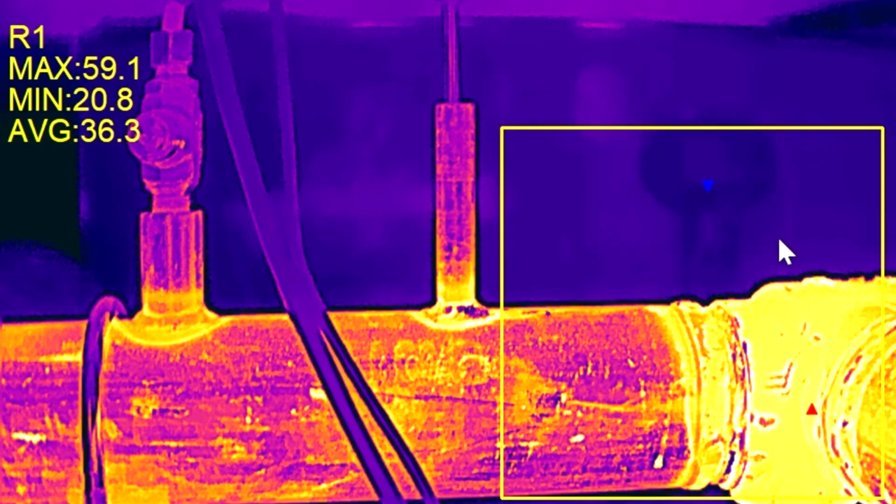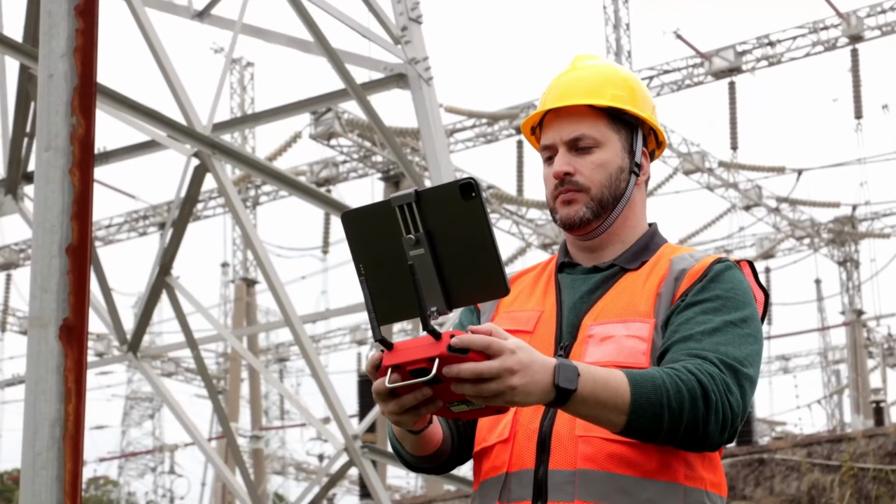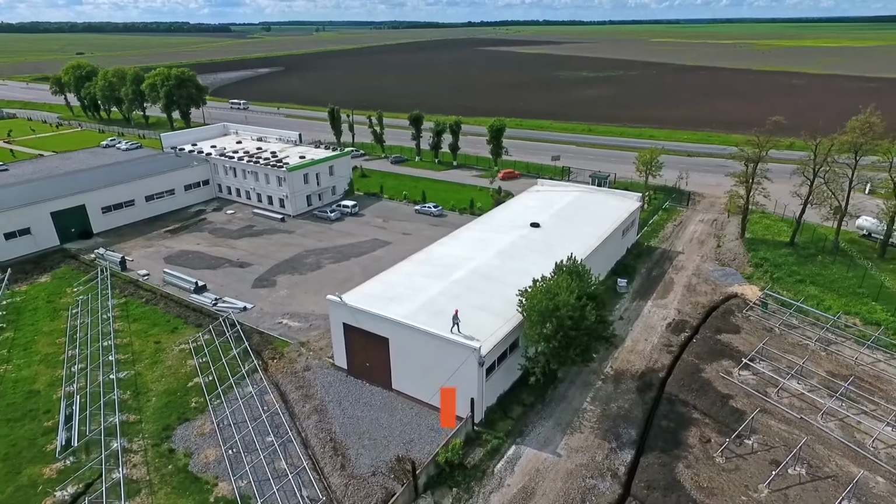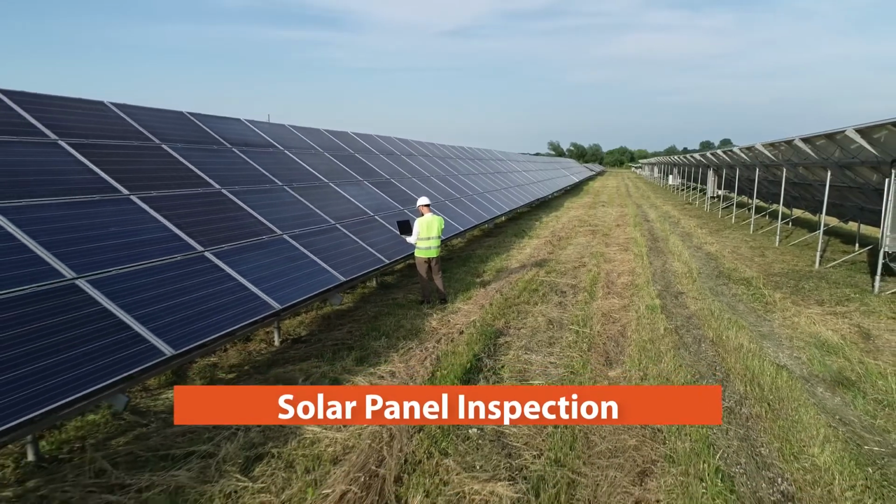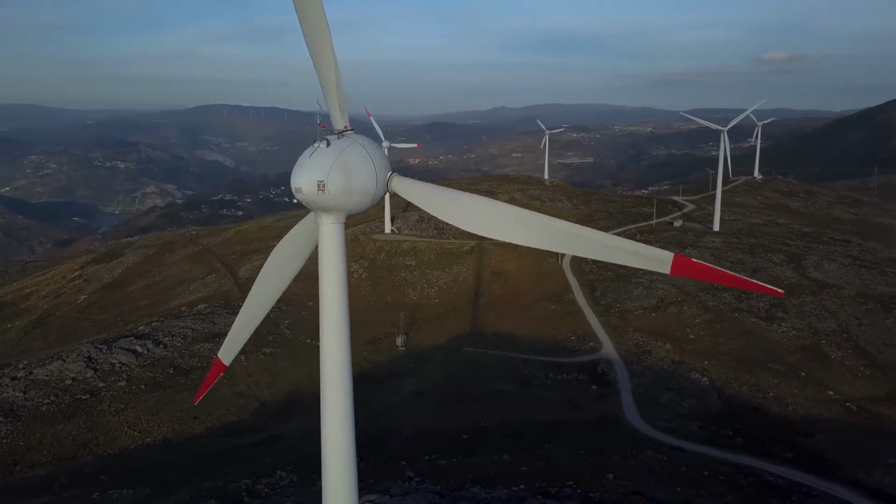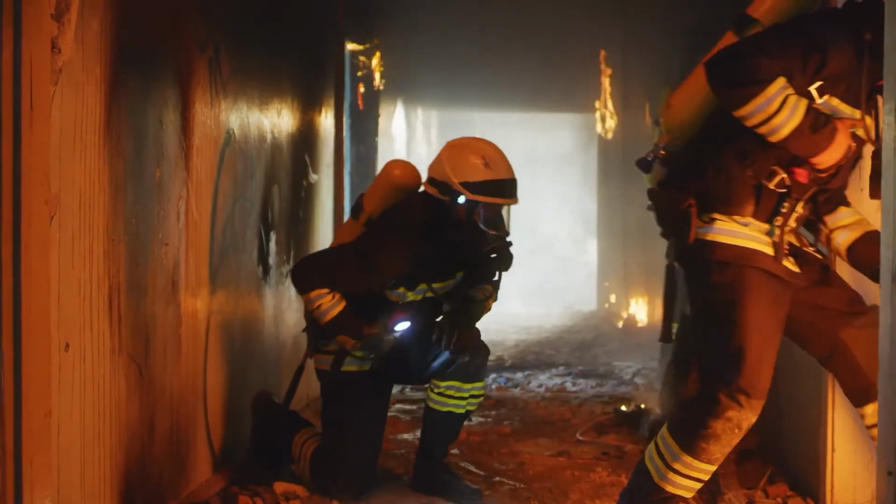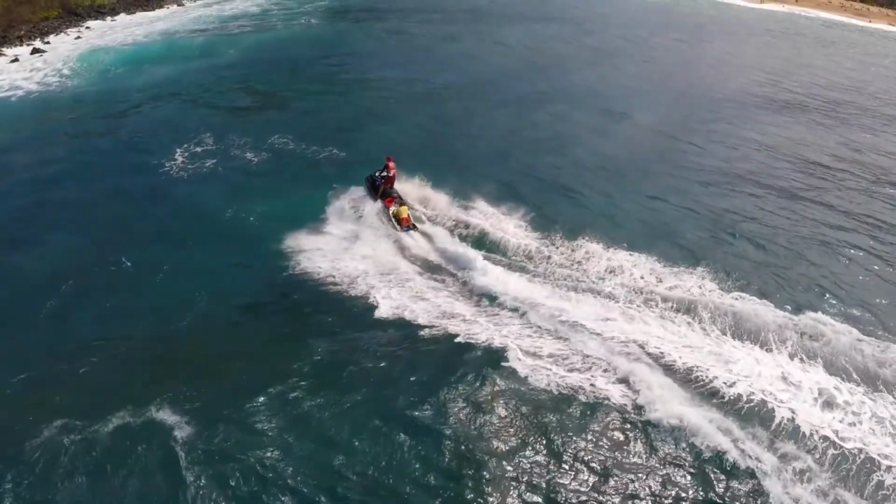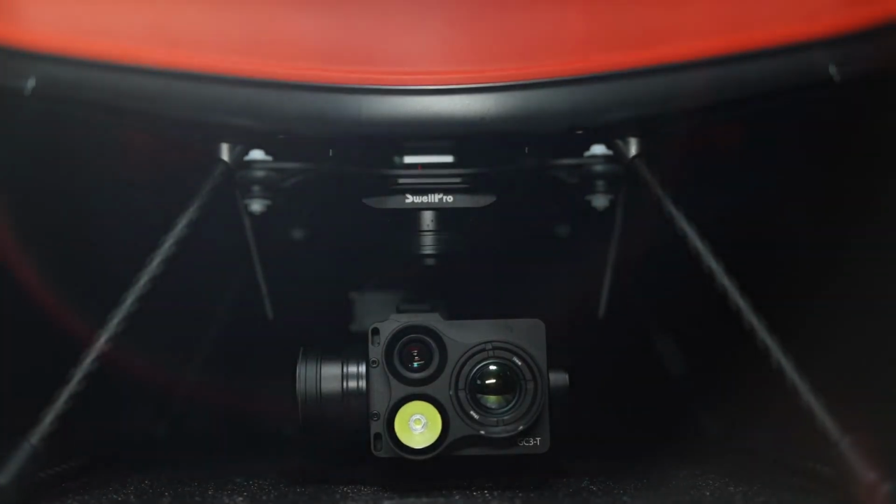Being waterproof also means that inspection work can be done in the rain, snow, or a strong wind. Working with Splash Drone 4, the applications of GC3T are endless, from roofing and building inspection to solar panel inspection, from agriculture plants monitoring to firefighting. Save tremendous time, money, and lives. The new aerial thermal imaging platform by Swell Pro is going to lead many industries into a brighter future.